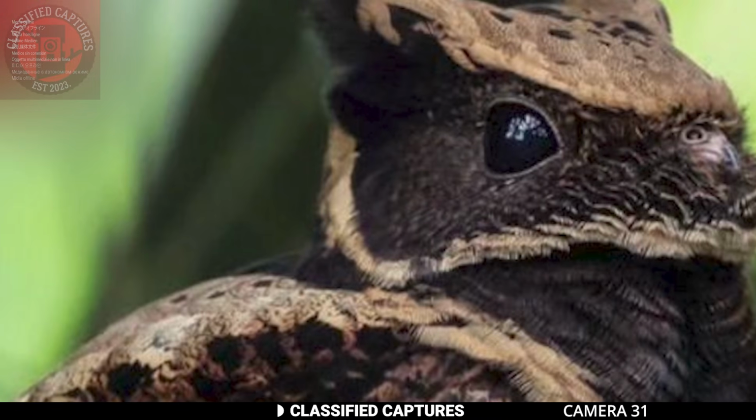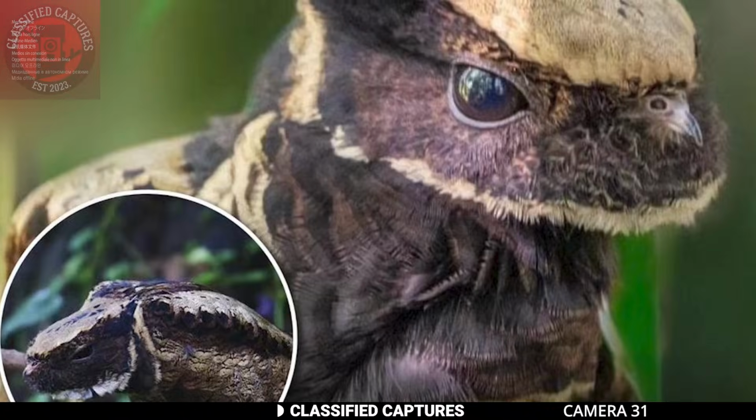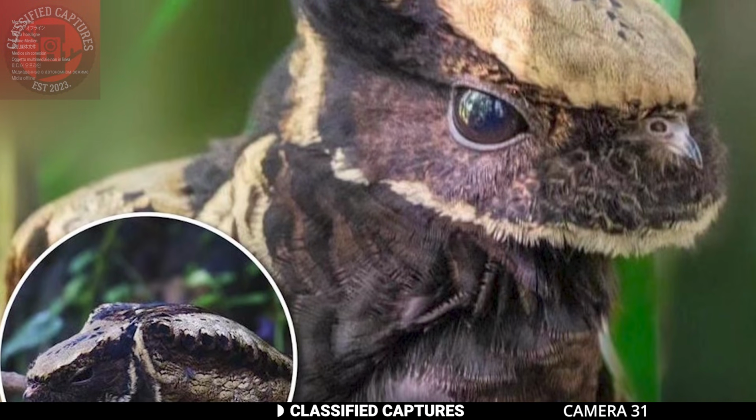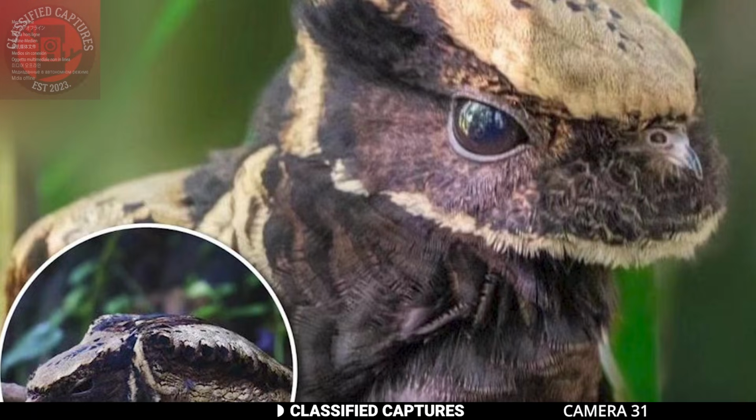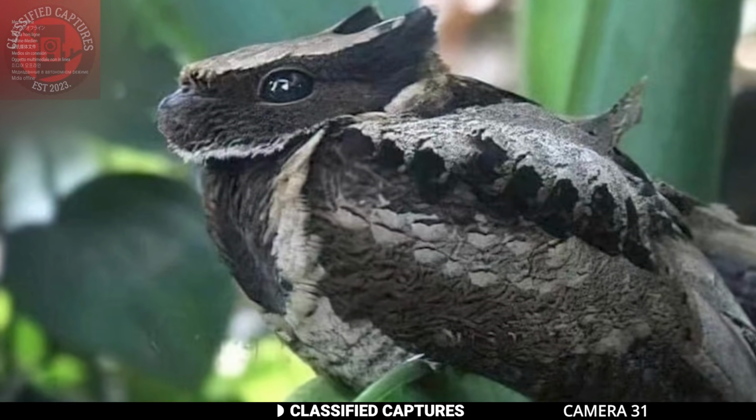Just take a look at this bird. It looks like something straight out of a fantasy world. With its unique appearance, you might even mistake it for a dragon at first glance, especially when you notice its distinctive ears. It's absolutely fascinating, and it's almost unreal.